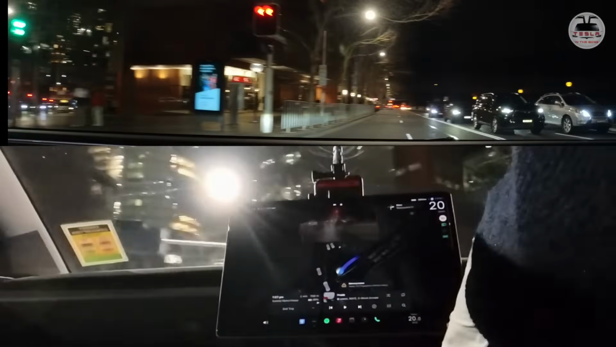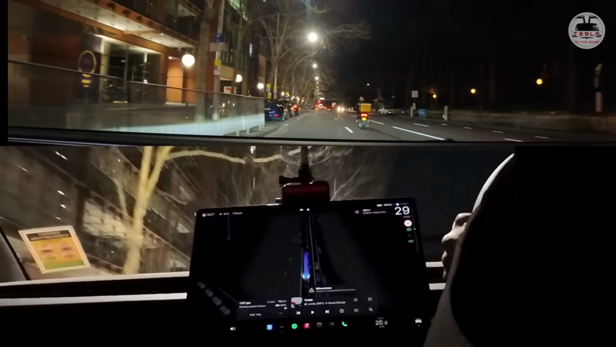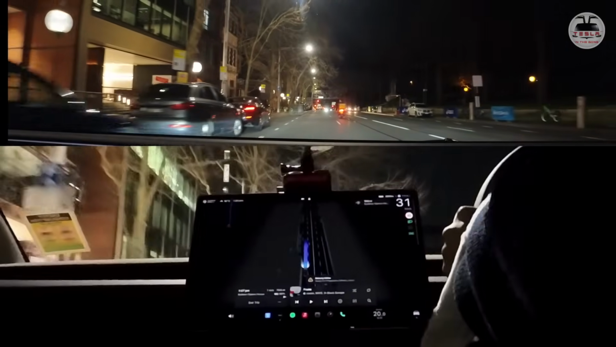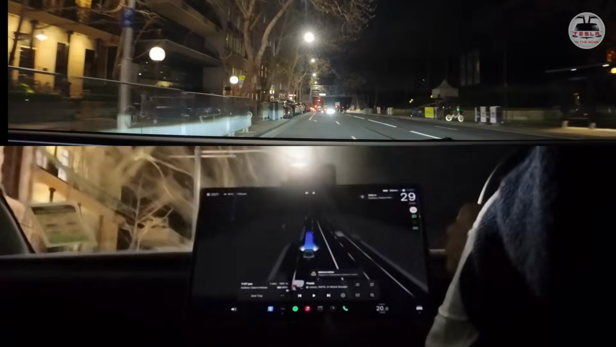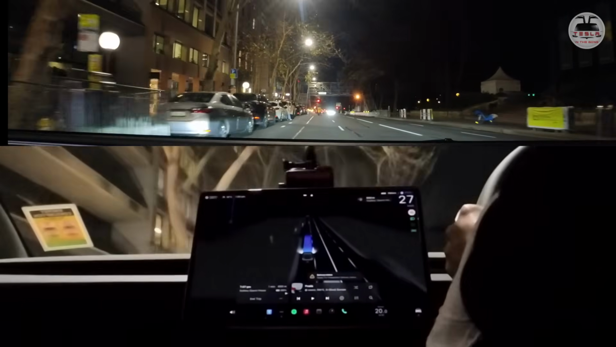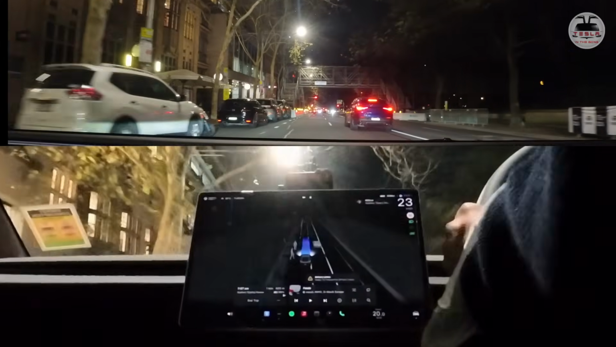Oh gosh. Oh God. Oh my God. Oh, this is... Tesla FSD team, I'm going to send you a lot of hearts, mate. You guys are just absolutely stunning people.